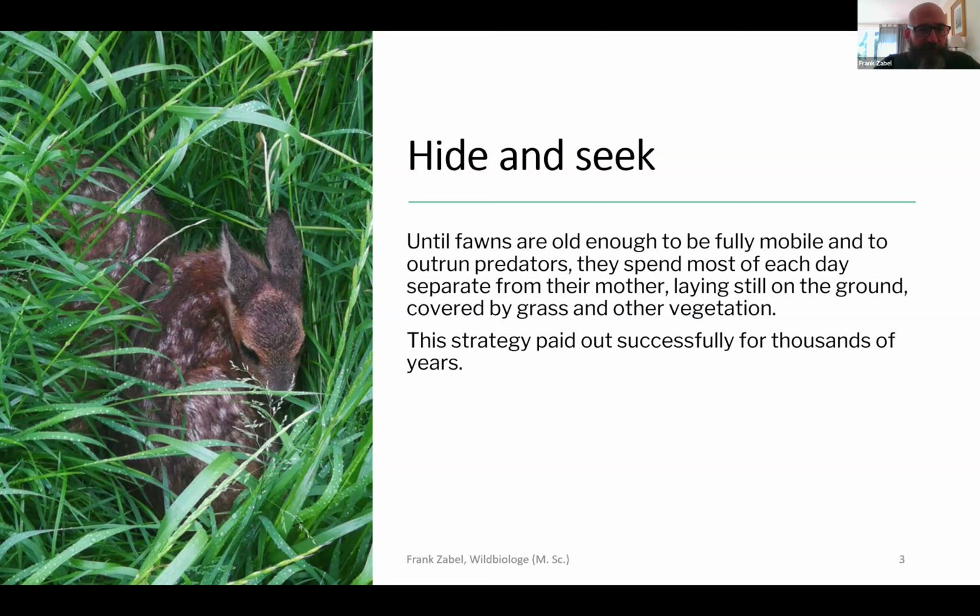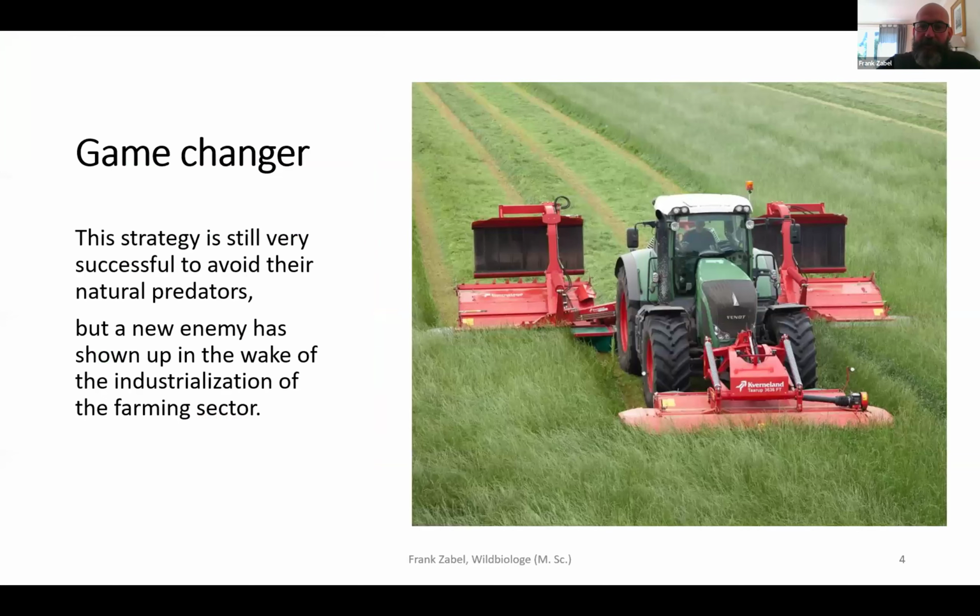But at a certain point in time, humans settled and became farmers, and with the increasing industrialization of farming, this strategy has become quite lethal, because they still try to hide, but in an environment where the rotary mower cuts the grass on sometimes 11 to 13 meters width, and not seldom with more than 30 kilometers per hour.